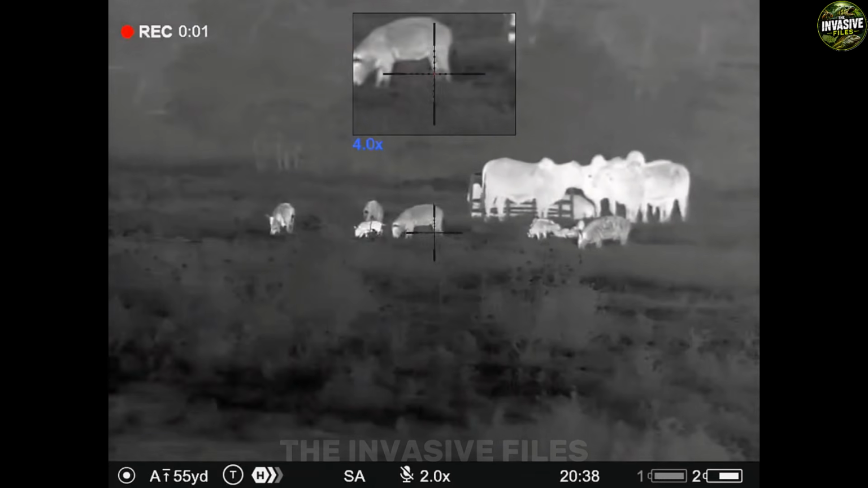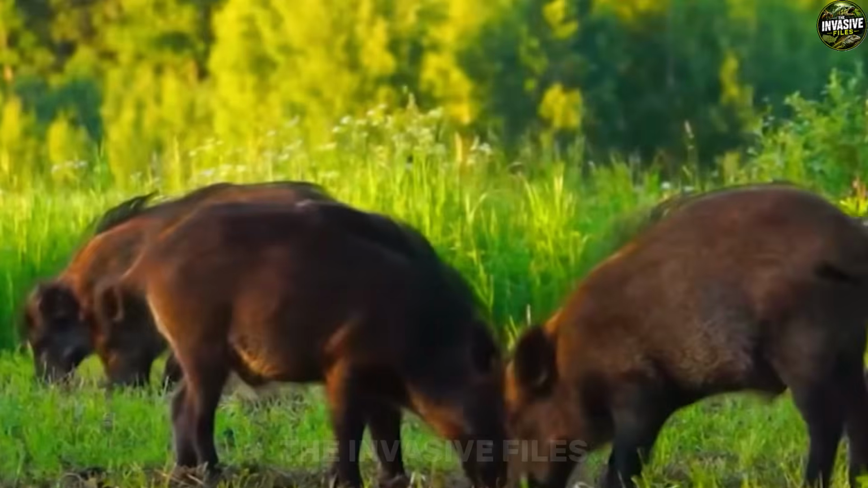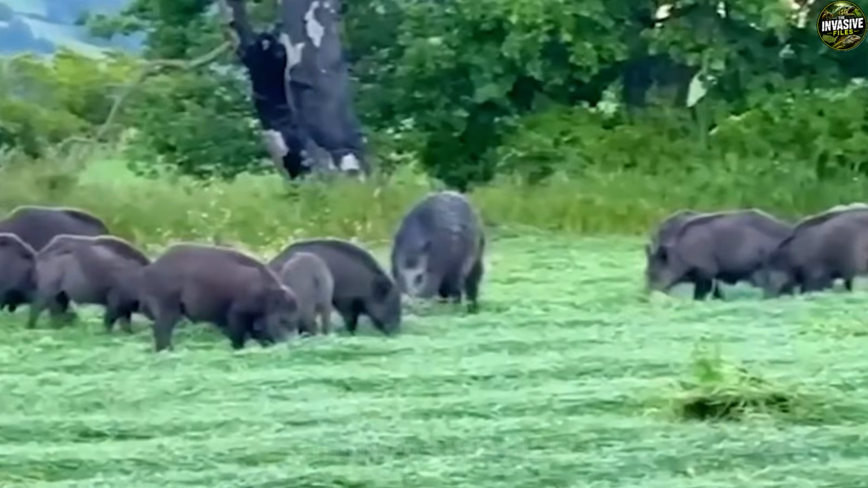Meet Colt Miller. He's a Texas farmer, a hunter, and he's exhausted. The financial pressure is real, and the nightly patrols are breaking him. See, one sow can drop 2 litters a year, 8 piglets each time. This population doesn't just grow, it explodes, capable of doubling in under 6 months if we just sit back.